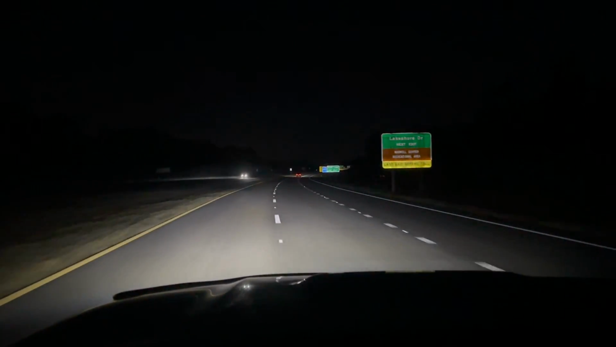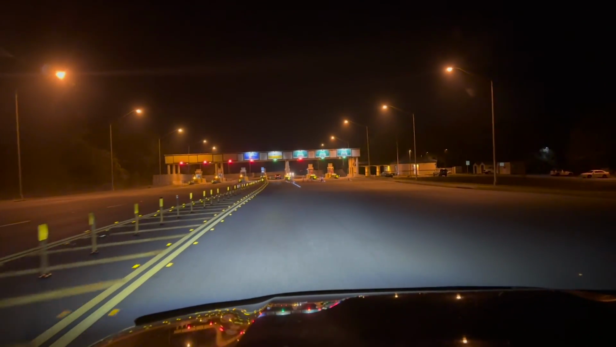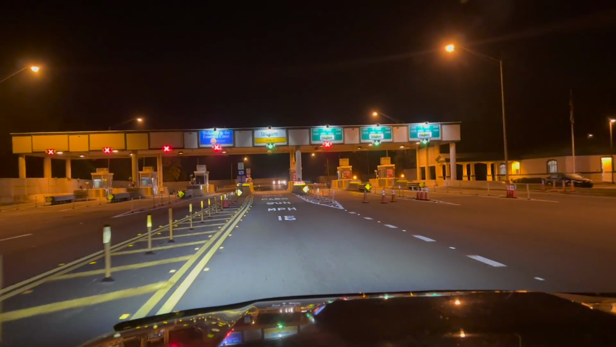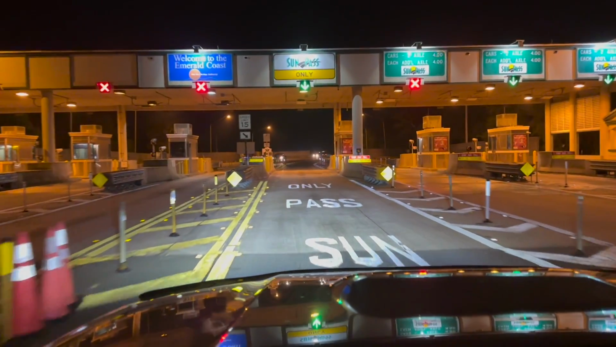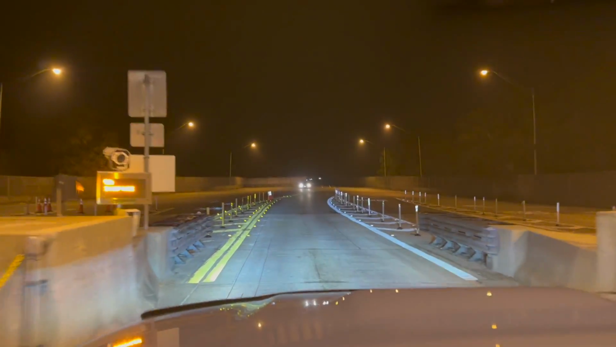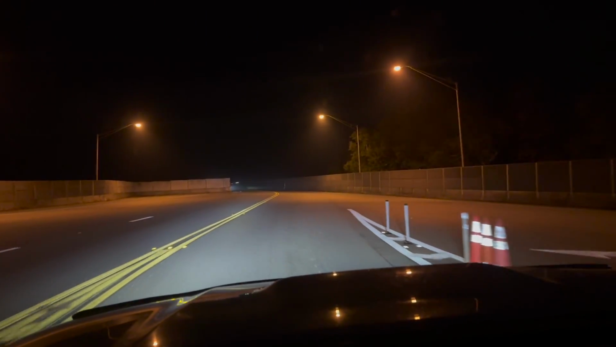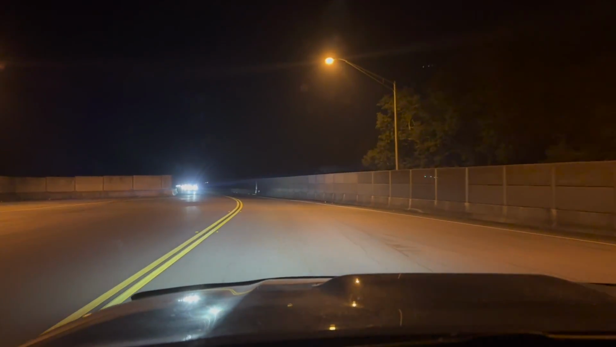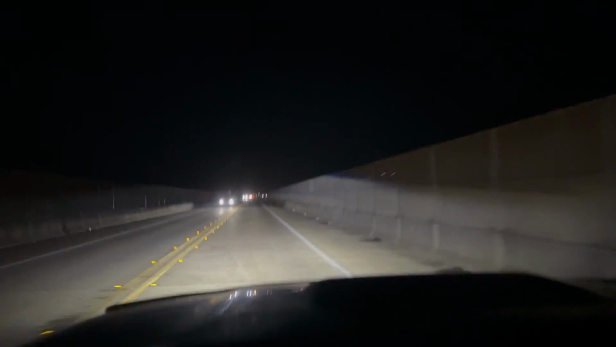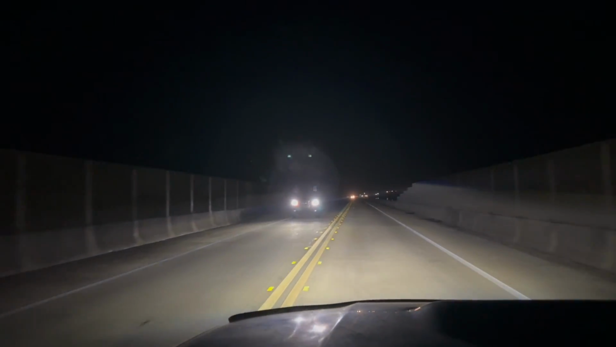Very bright, not blotchy at all, no horrible cutoff. I mean, these things are solid. And even with all these lights around, as we get up to the toll bridge, horrible lights would start to get kind of washed out a little bit, but you could still see these in front. Nice white light, so it's making all the reflectors light up. You can tell on the wall over there that the passenger side is up a little bit.